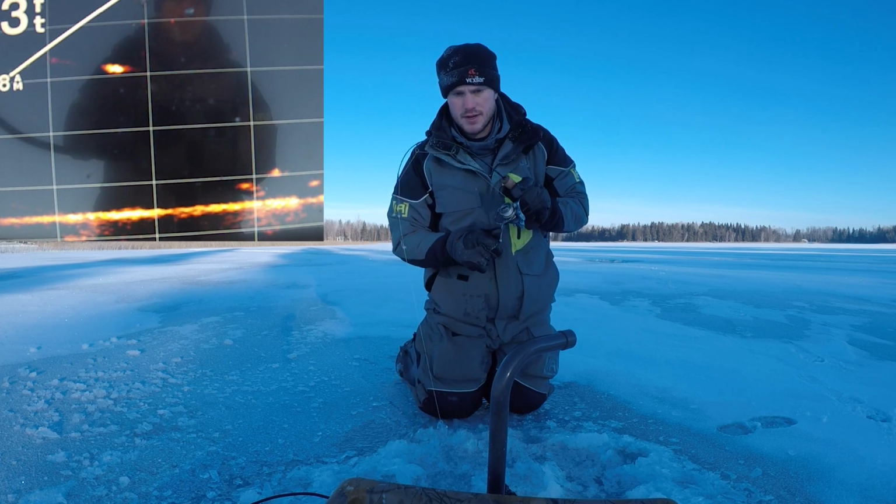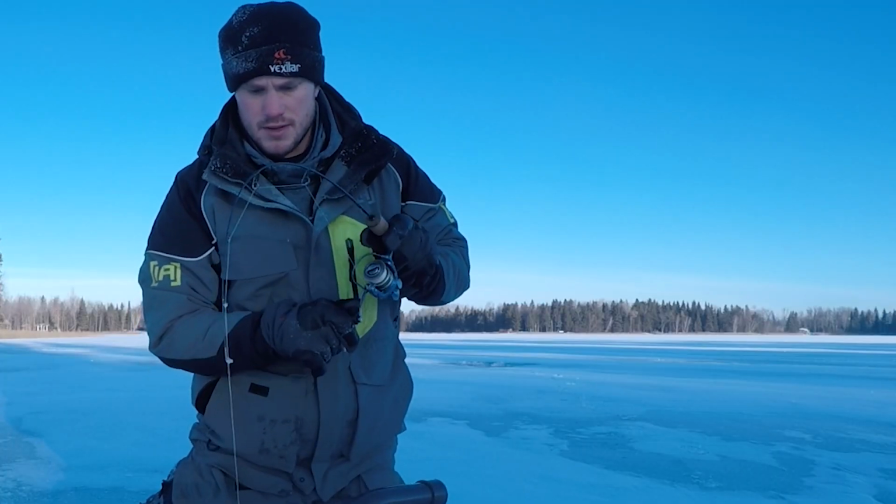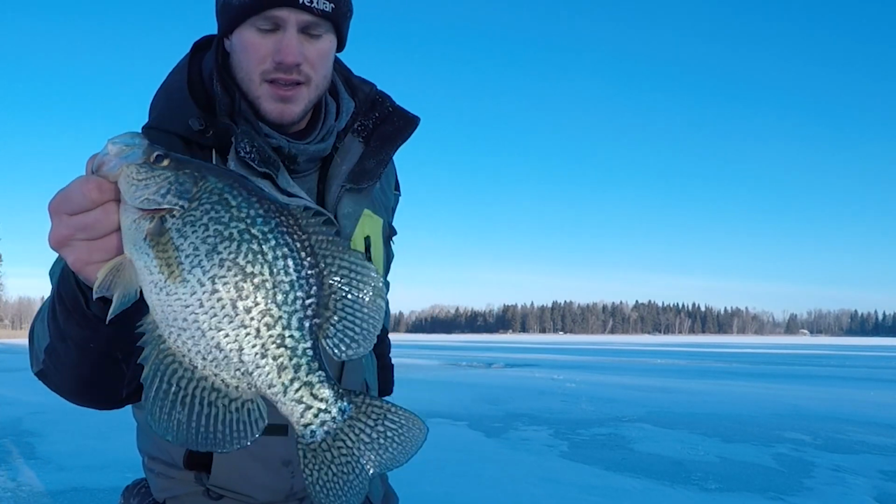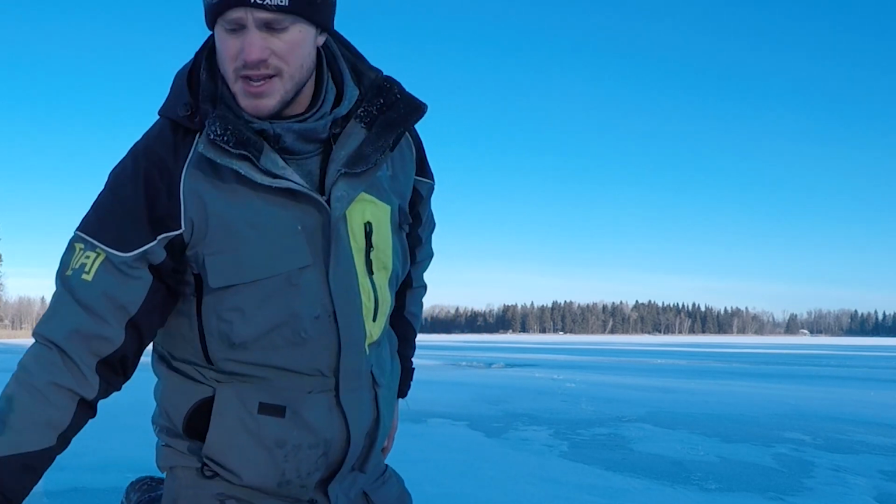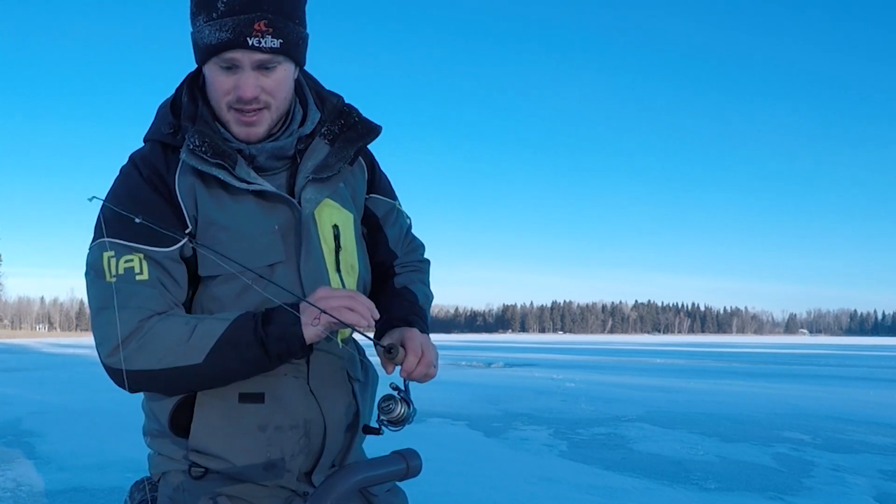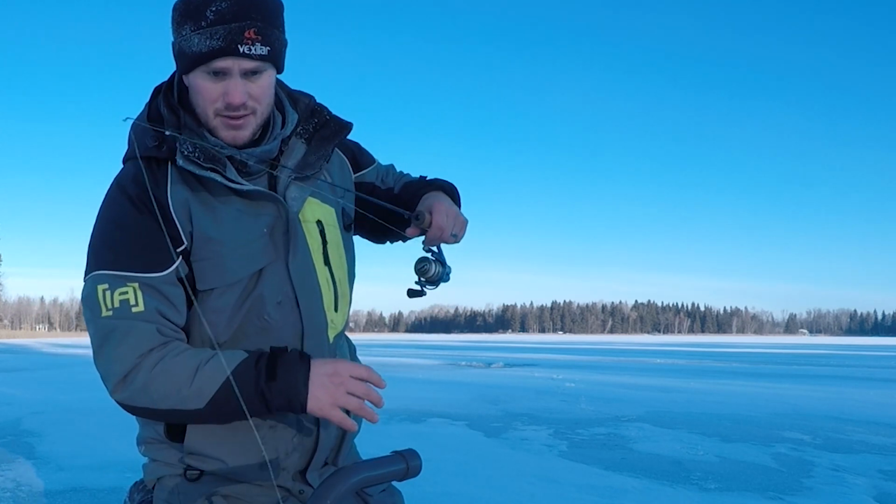Feels like a decent one here. A little bit wrapped up in a transducer, I'm afraid. Yeah, there's a nice fish. They're awesome fish. When it's cold like this, it's so important to get these fish off quickly, get them back down the holes so that we don't damage their eyes, damage any of their fins. They can freeze so quickly. I mean, you know how fast your hands get cold. So you can just imagine when they're so thin like that, how easily things freeze on those fish.